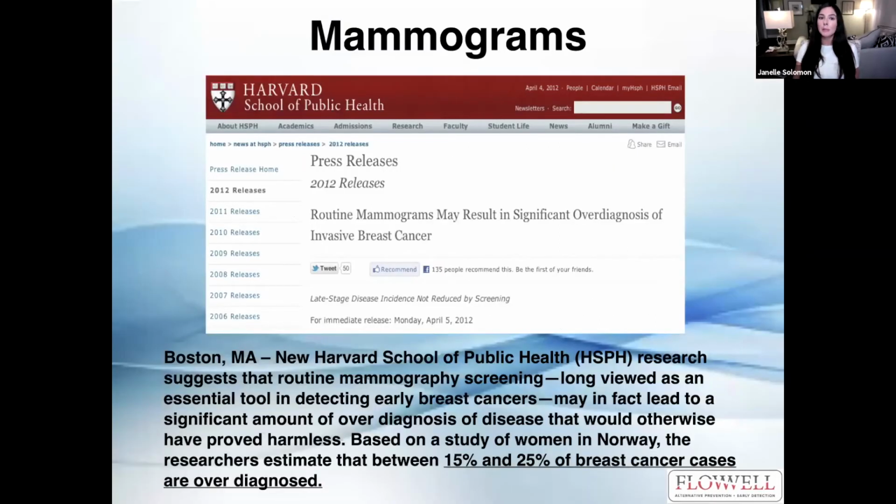A little bit about mammograms. In 2012, Harvard School of Public Health discovered that routine mammograms may result in significant overdiagnosis of invasive breast cancer. So this study basically suggested that mammograms may in fact lead to a significant amount of overdiagnosis of disease that would otherwise have proven harmless.